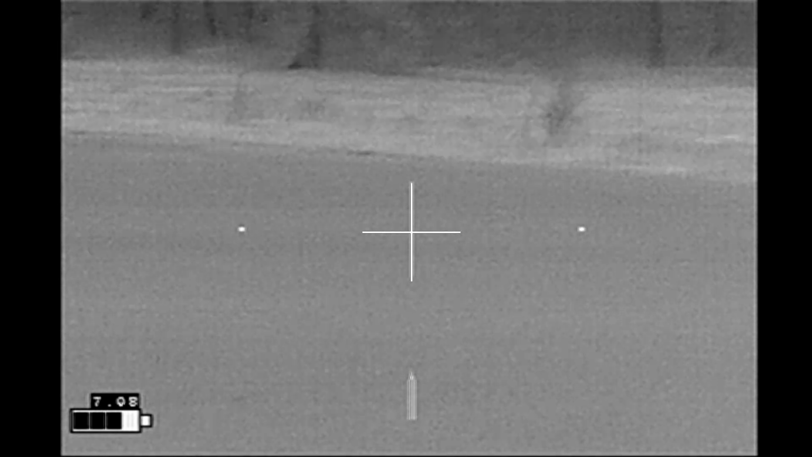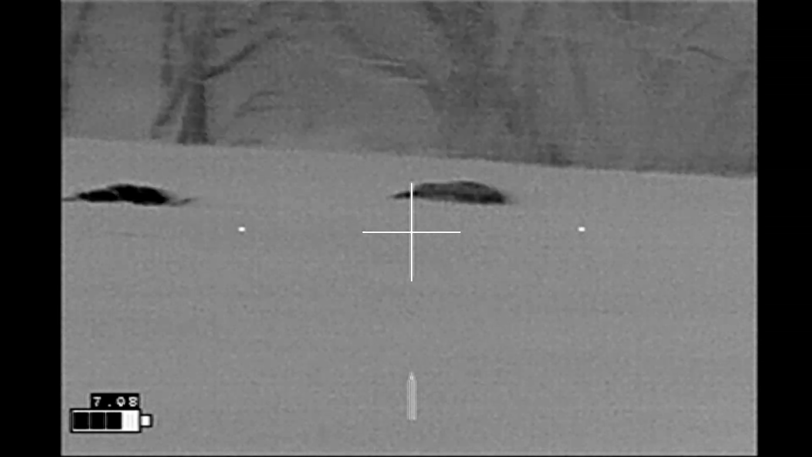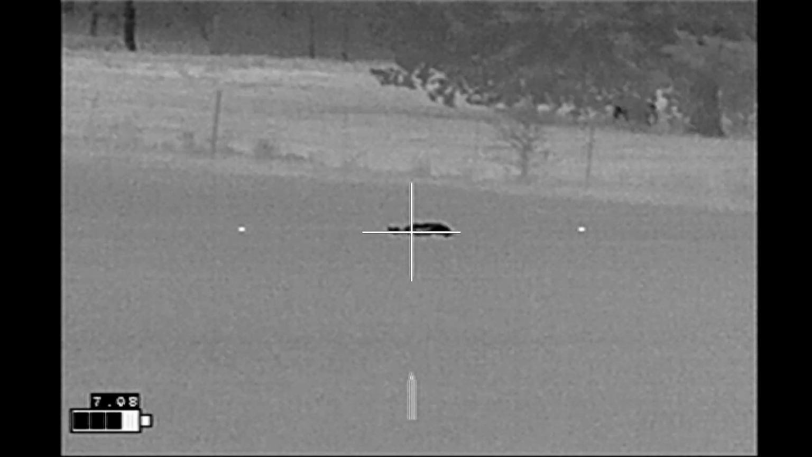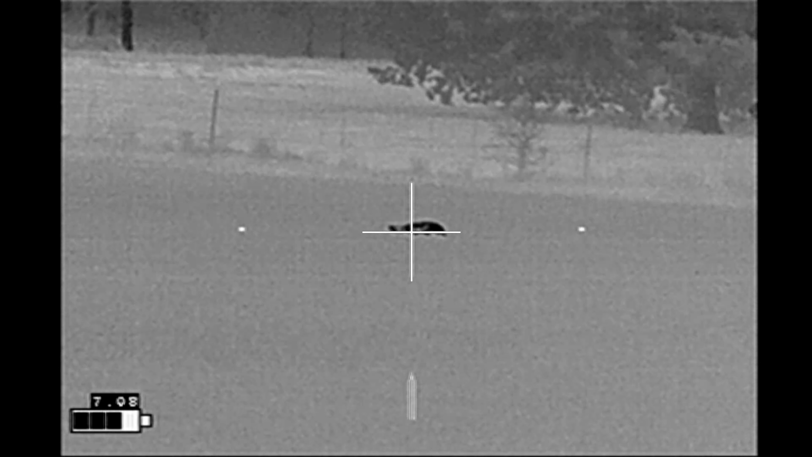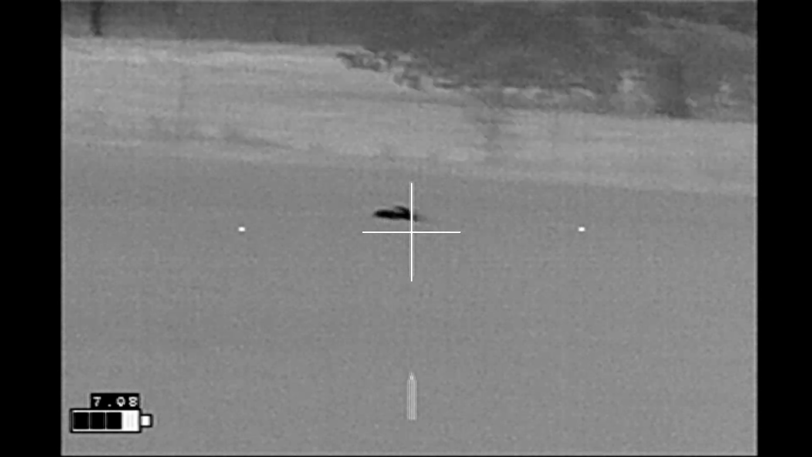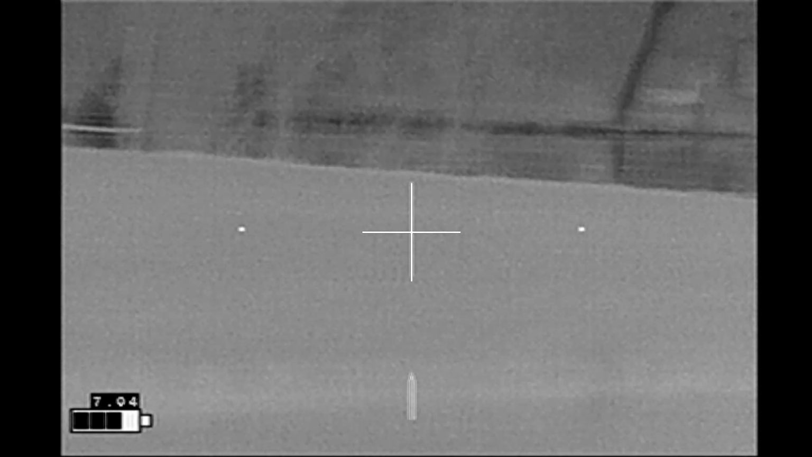As I attempt to finish off that hog that was facing away from me, all the other hogs duck into field number 3 and take off for parts unknown. And the last hog is still moving quite a bit, so I give it one final shot right here. And I have 3 hogs down.